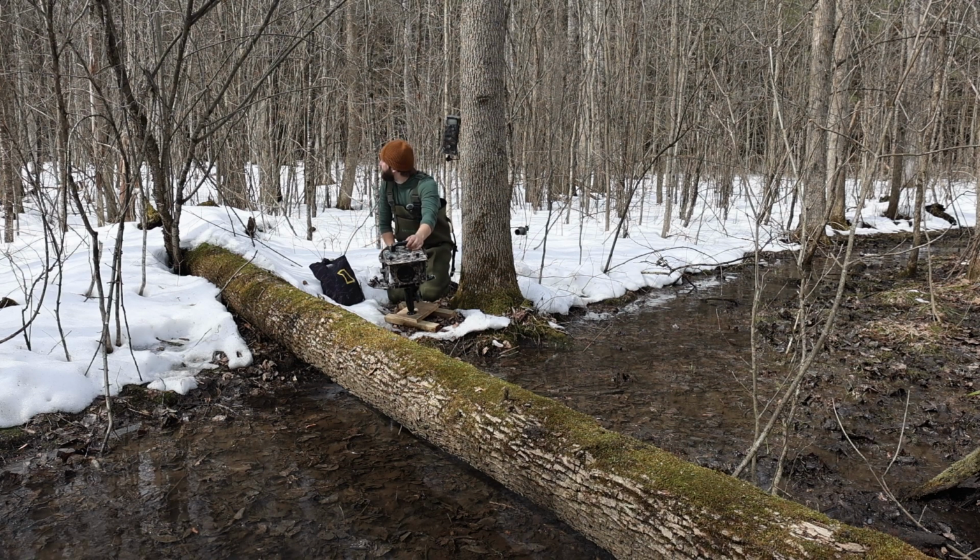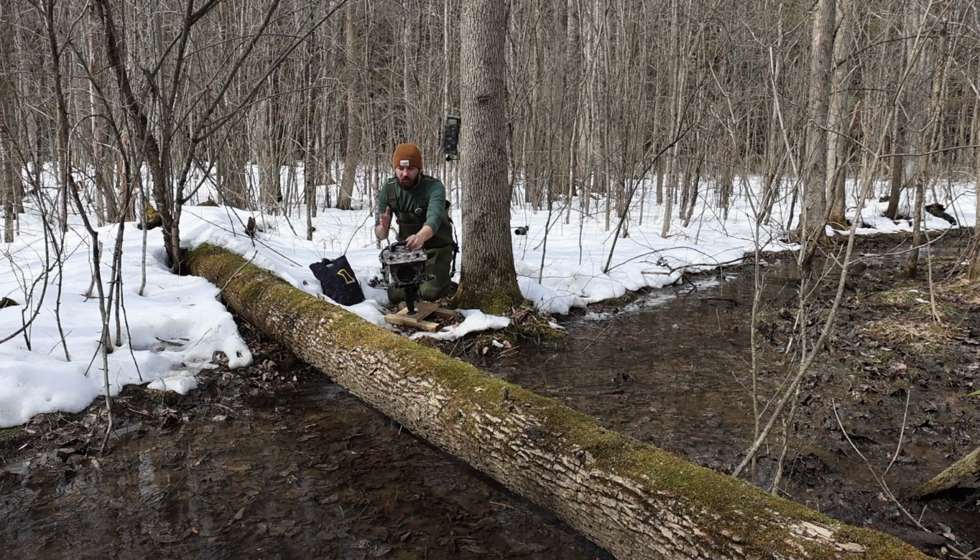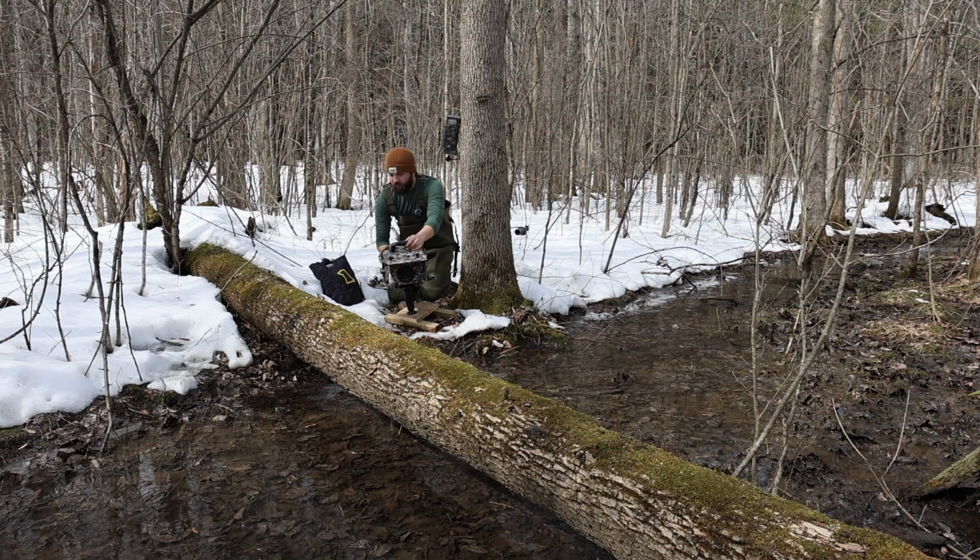As I say, the water that's in this creek is starting to fill up a little bit more, and wildlife is maybe a bit more inclined to use this log as a kind of walkway. So I'm going to do a few amendments here, and then once I've done that, I'll come back to you guys.